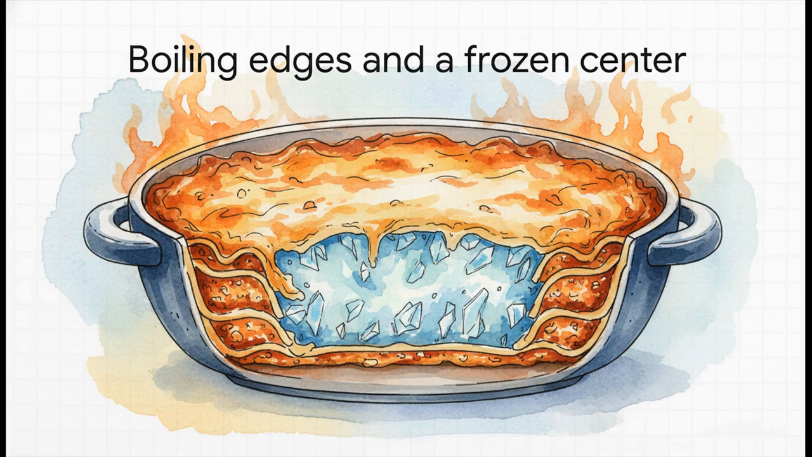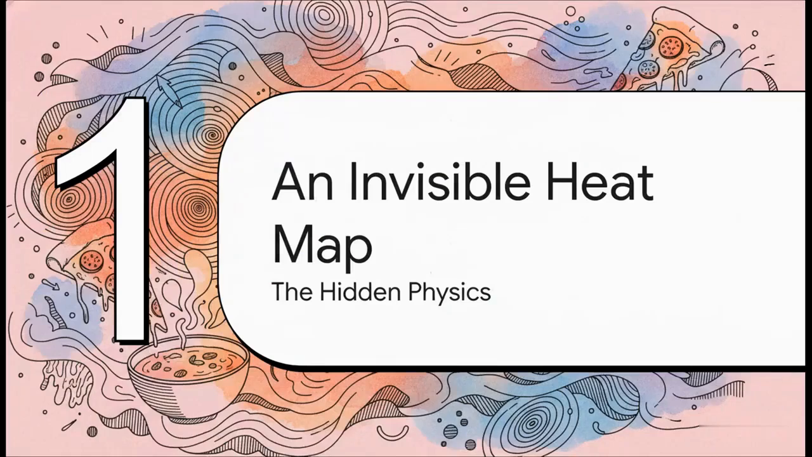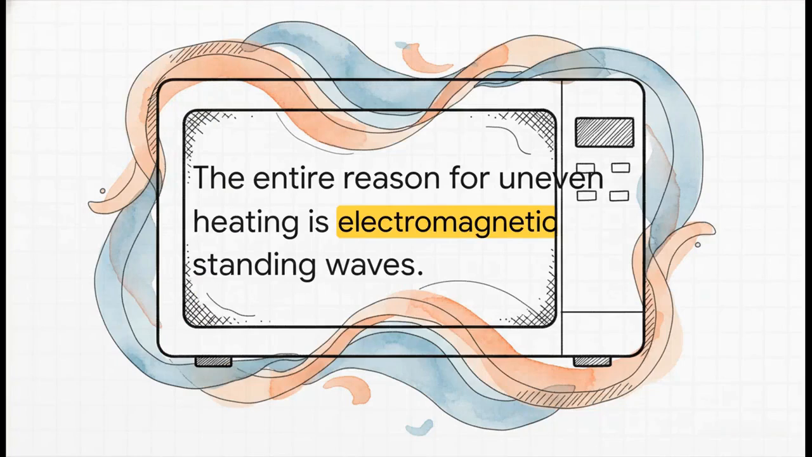But here's the thing, it's not your microwave failing you. It's that we just don't quite get the physics of what's happening inside. And that's where this gets really cool. See, the inside of your microwave isn't just an empty space. Oh no, it's an invisible battlefield of energy. And if we want to solve our cold in the middle problem, we first have to understand the hidden physics cooking our food. And here's our culprit.